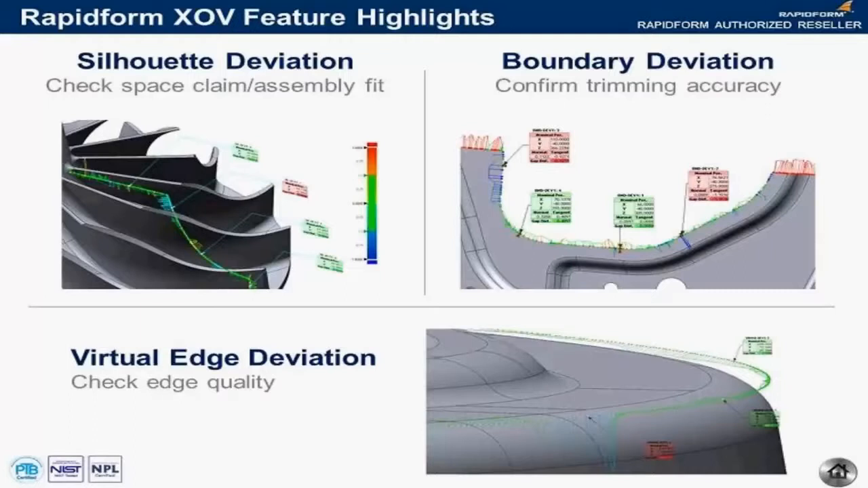Boundary deviation shows where the scan boundary differs from the nominal boundary, and that's ideal for finding trimming problems, particularly in stamped sheet metal parts. Virtual edge deviation automatically extracts the sharp edges of a nominal and the sharp edges of a scan part, even if they're not there in the real world, and it shows you the deviation between the two virtual edges, so you can verify that features come together properly.